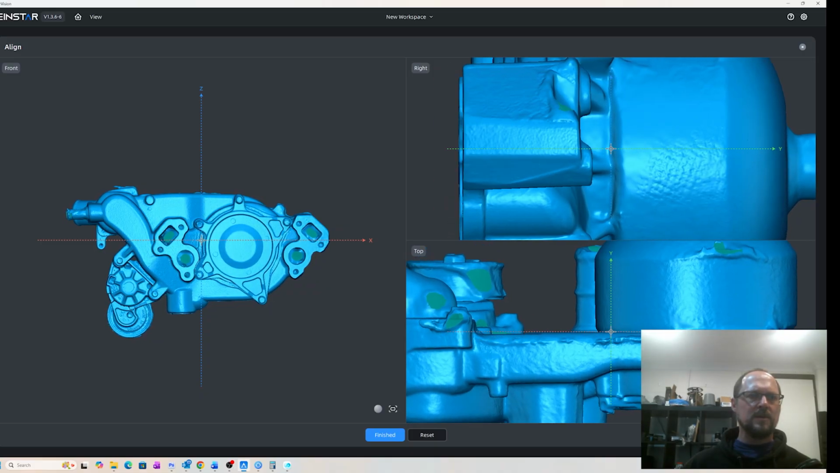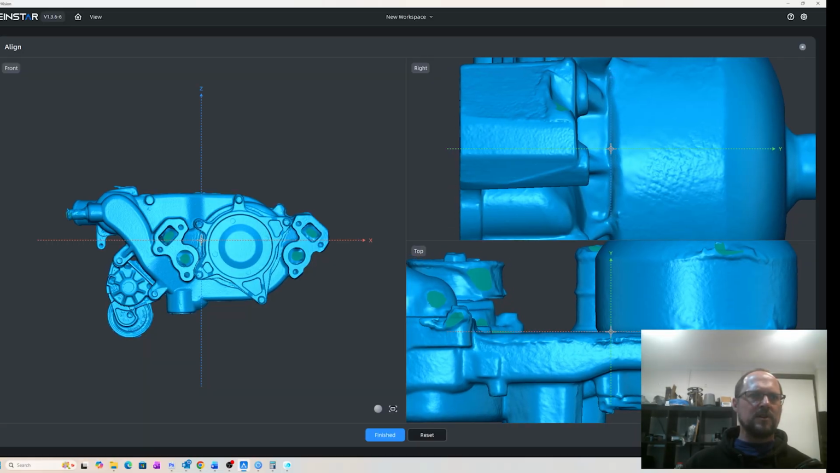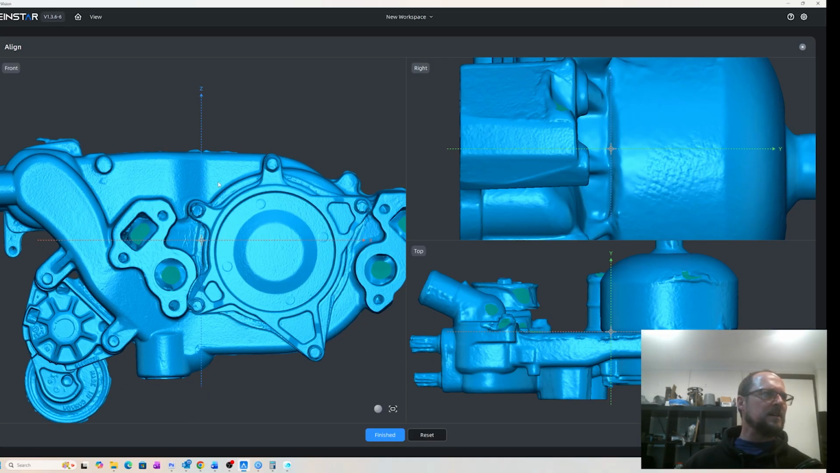And why that's important is if you're trying to model this object from scratch using Fusion or Blender or whatever it is that's your software of choice, having it lined up to the correct axis just helps the process, makes it all a bit easier rather than having it at weird angles.